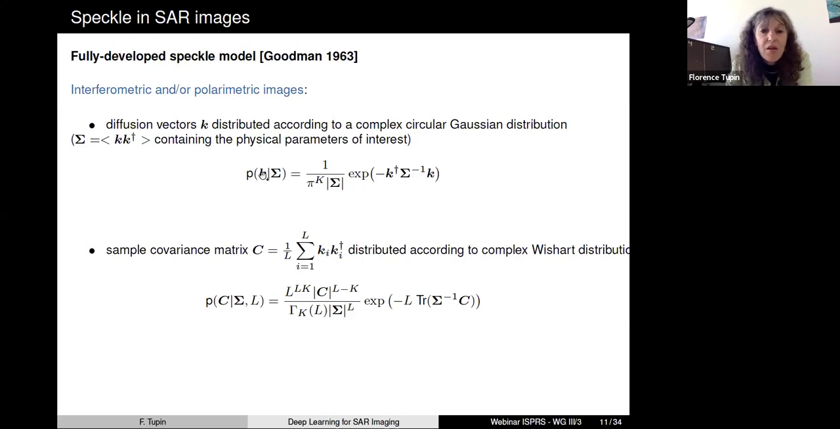If you just take the vector of the backscattered signals, and if you are doing a first processing, for instance, like a multi-looking step, this time you have an empirical covariance matrix, and you have this Wishart distribution that will link your observation to the physical parameters of interest. So again, we are observing K and C, or C, and we would like to recover this sigma information, which is the interferometric phase, coherence, or the polarimetric information, depending on the situation.